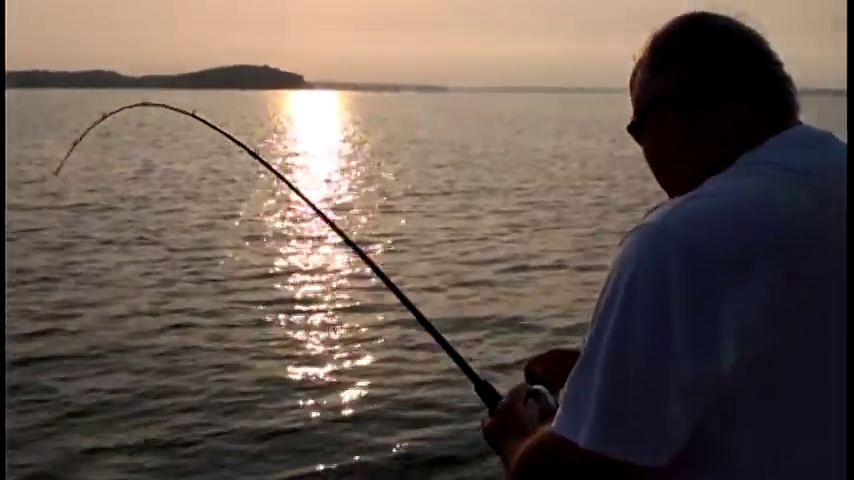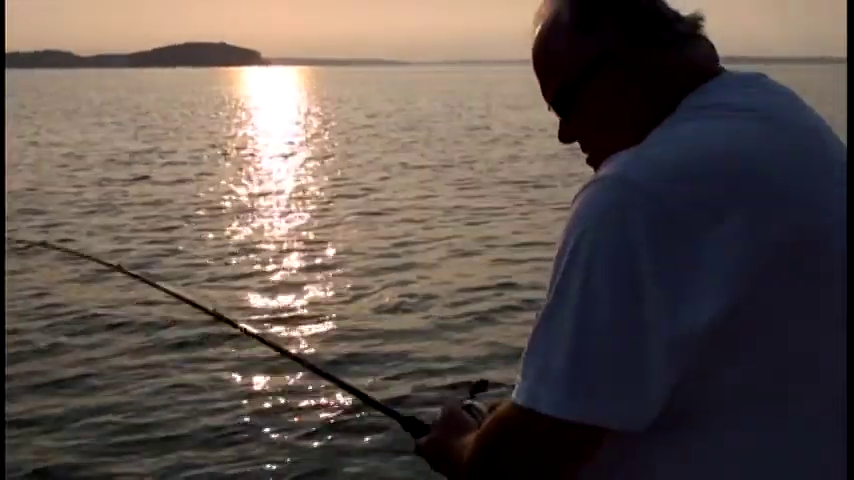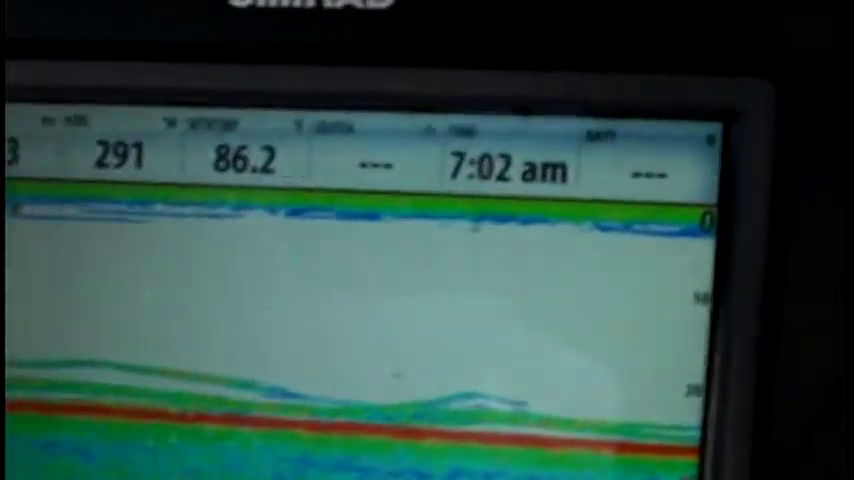Yep, we're out here on Car Lake in the second week of July, dropping herring down these schools that we're finding with the Simrad Fishfinder. You gotta mark them first, right, Greg? Yeah. You gotta mark them first. Take a look right here, Mike. That's right, on screen right there. Very nice.